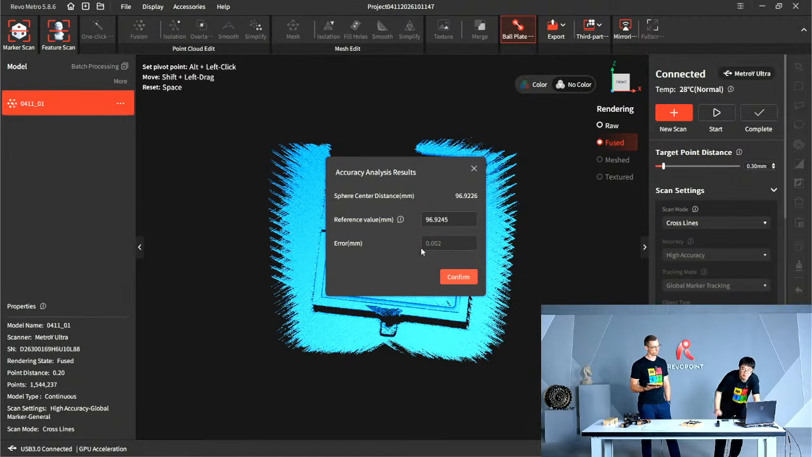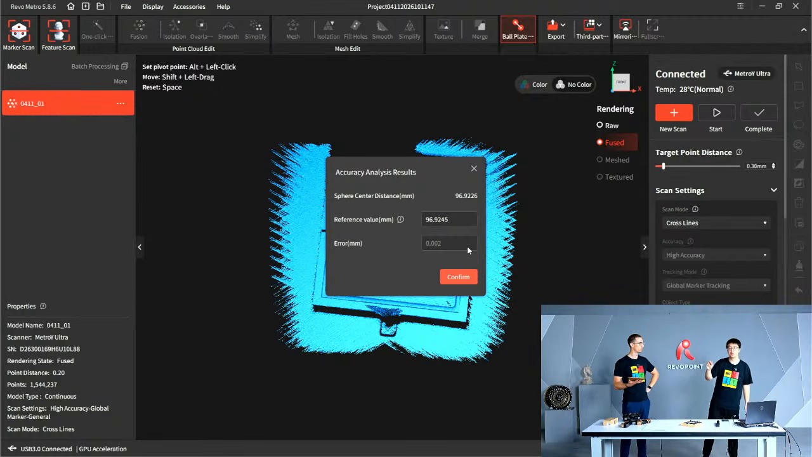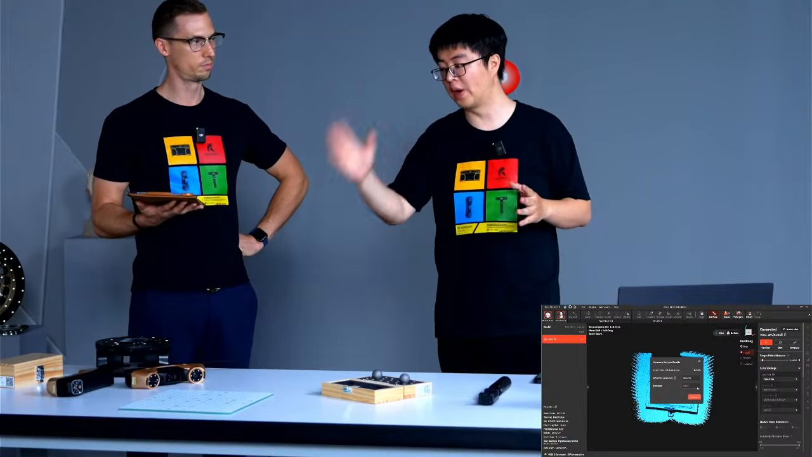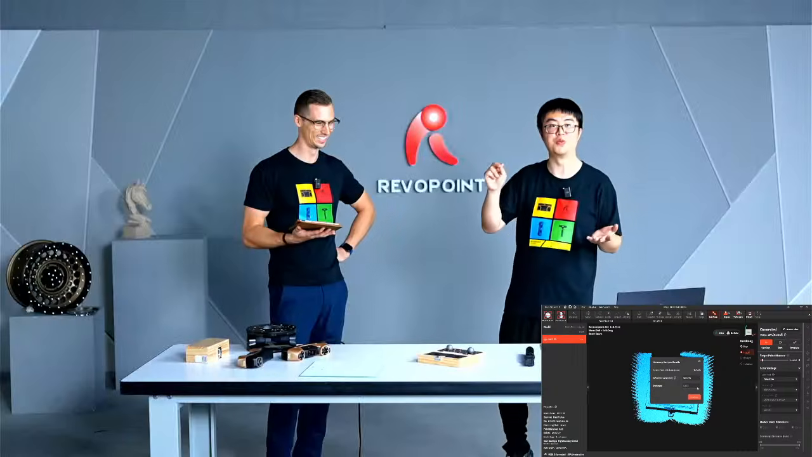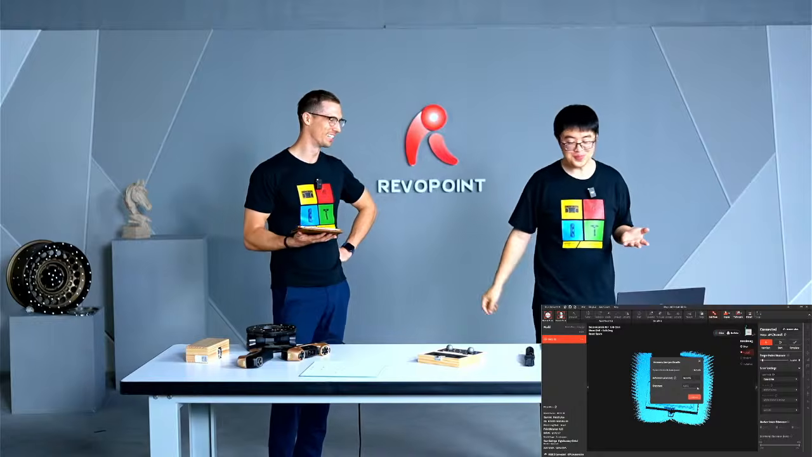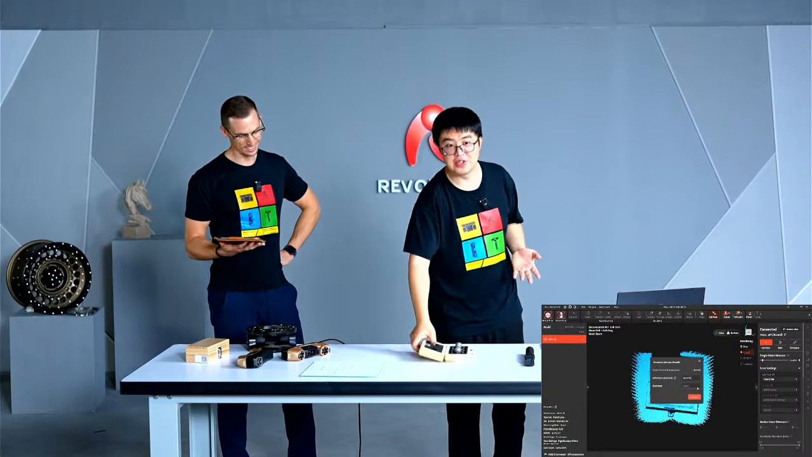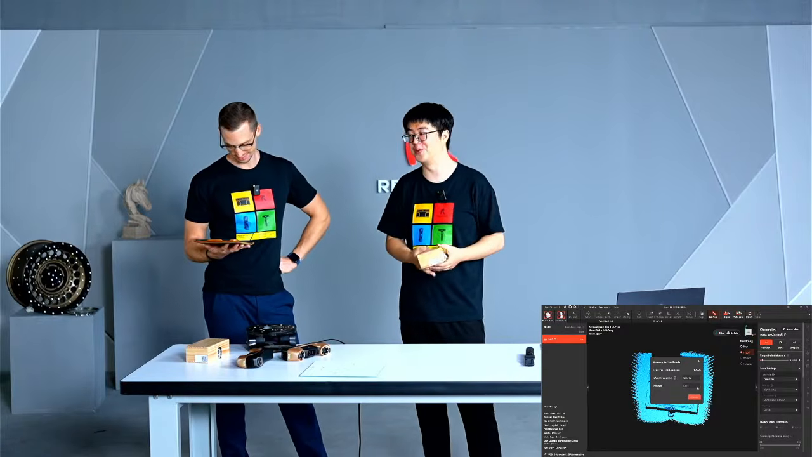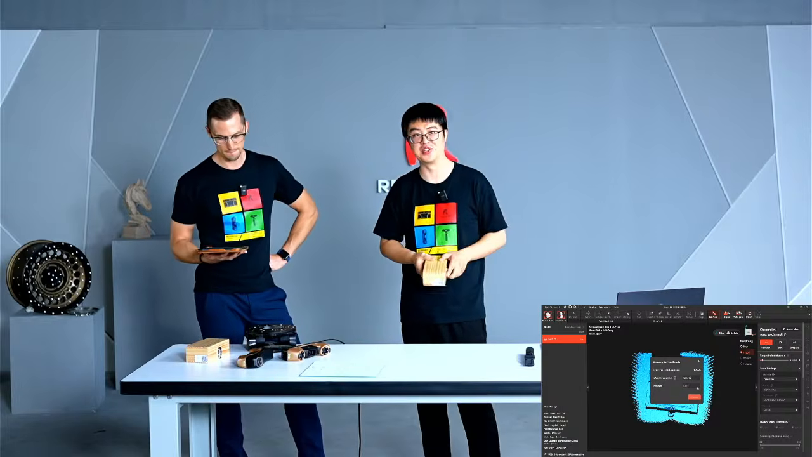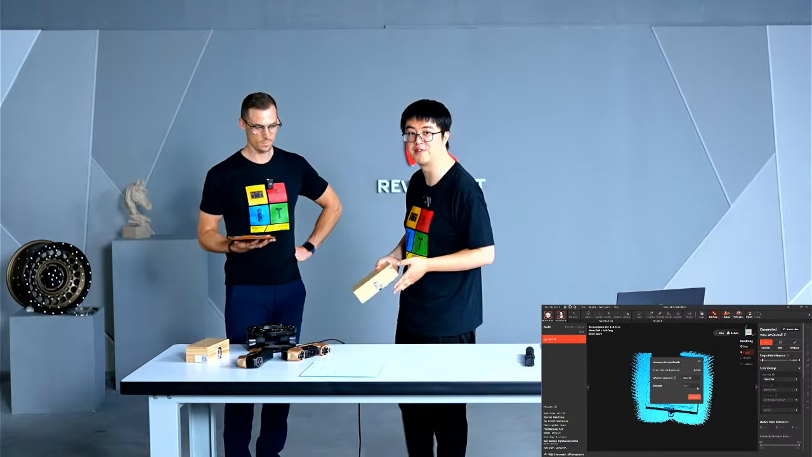9245. So now, as you can see, with a normal temperature scanner, my error becomes only 0.002. Which is great. Now, if I make this temperature exactly 30 Celsius, which is exactly the same as when I calibrated this scanner, I probably will only get a 0.001. That's a super good accuracy error, right? So yeah, that's how you check your accuracy with different ball plates. On site, on the live. As Revopoint, we dare to show you this accuracy check in the live session, because we're so confident about our scanners.